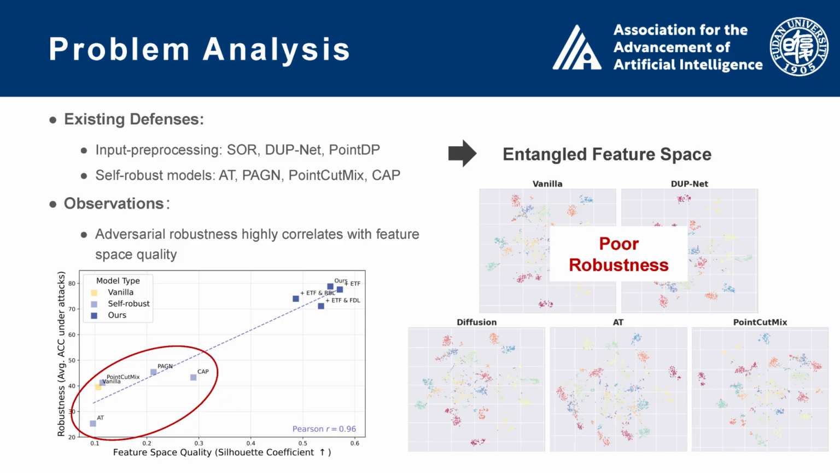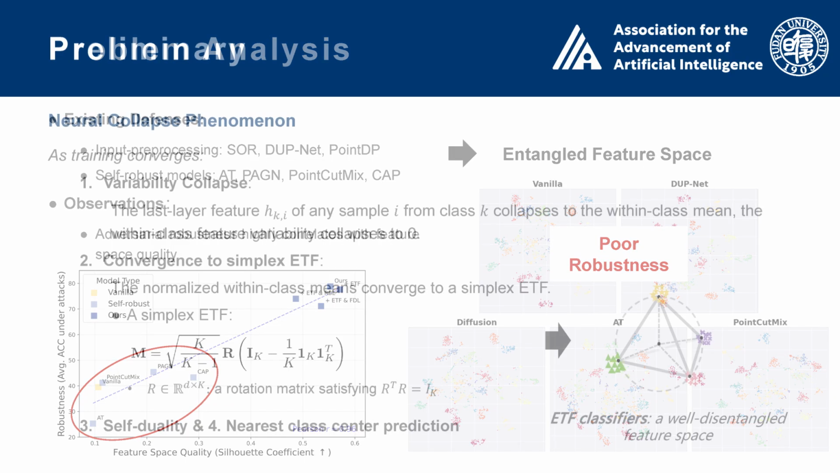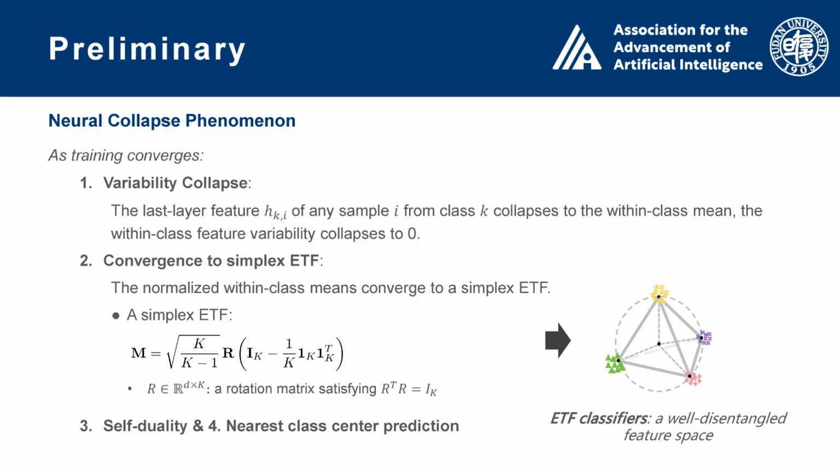This motivates a different direction. Instead of focusing on the input, can we directly enforce a clean, disentangled feature space? Our idea is inspired by a well-known theoretical phenomenon called neural collapse, which appears during the later stages of training deep classifiers. Neural collapse describes several desirable properties.